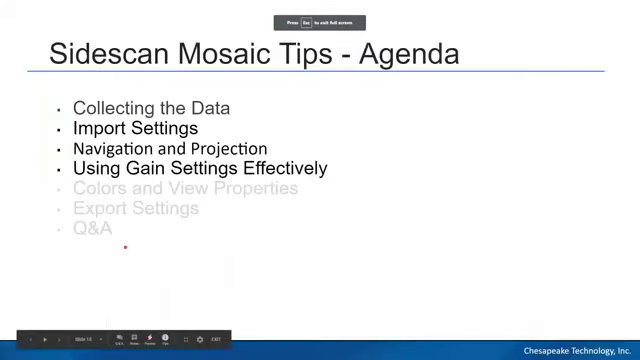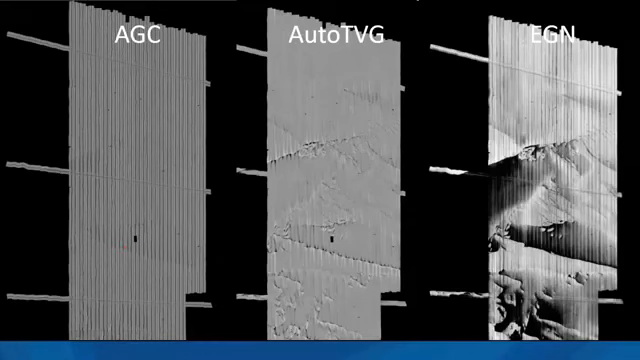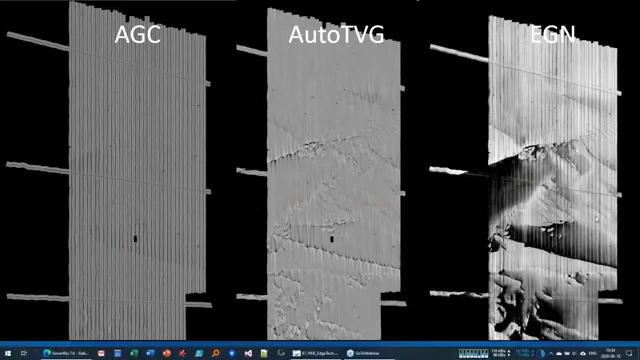So back to our presentation here. SonarWiz has a lot of gain options built in. The most commonly used these days are AGC, Auto TVG, and EGN.